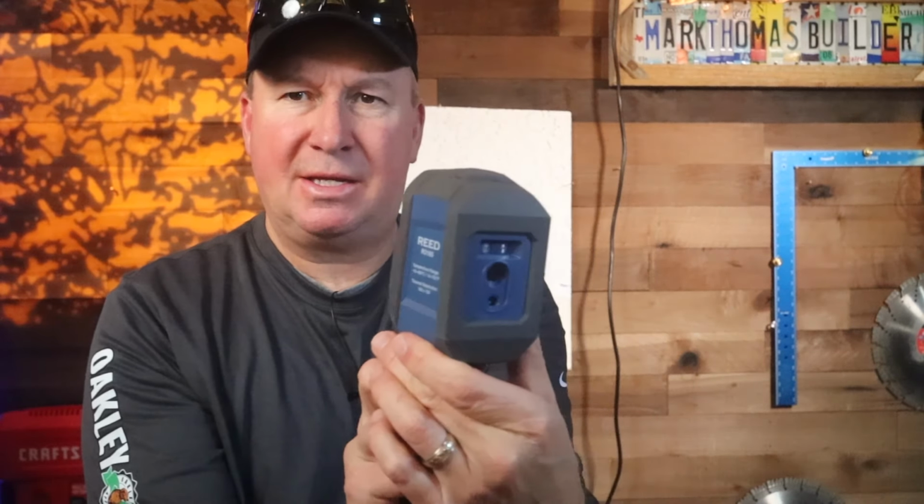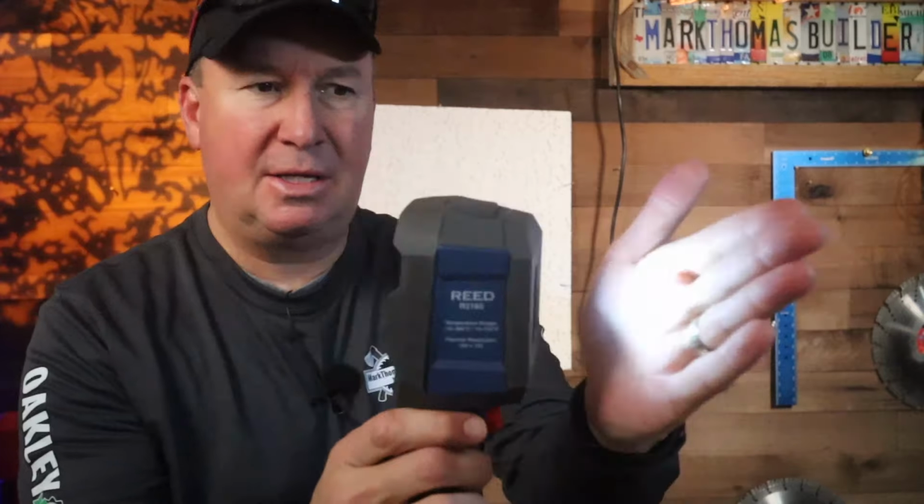So there's a few other features on here that I want to point out. So right there, you can see that's a flashlight. If you push that, it has a couple LEDs. This is a slightly bluish tint. It's not super bright, but if you're in a dark room, you'll definitely be able to see your way through, or going through an attic or something like that, doing an inspection.